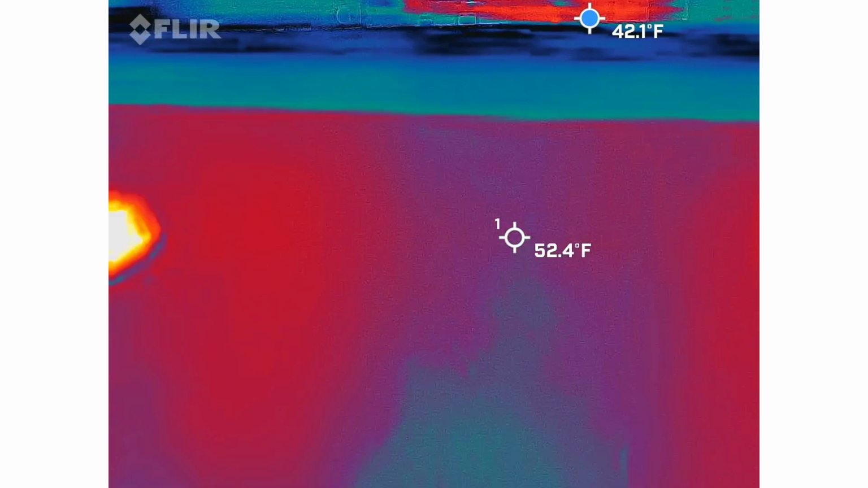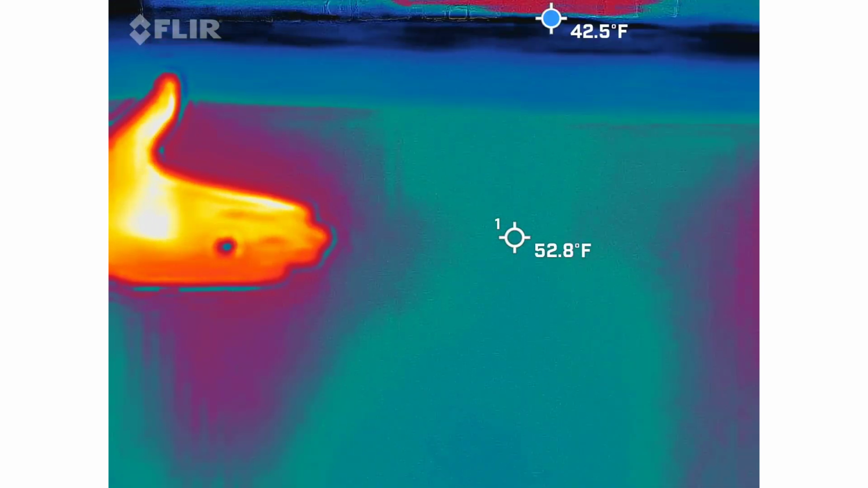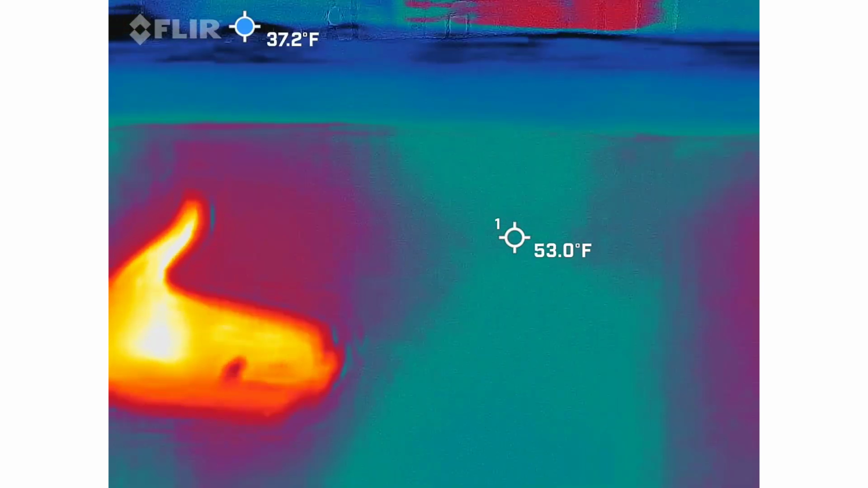It looks like that's the warmest thing in the picture. Watch when my hand goes into view. Watch the wall. Yeah, so now my hand is the warmest thing. Yeah, and everything else is okay. Right, so it's going to fluctuate.